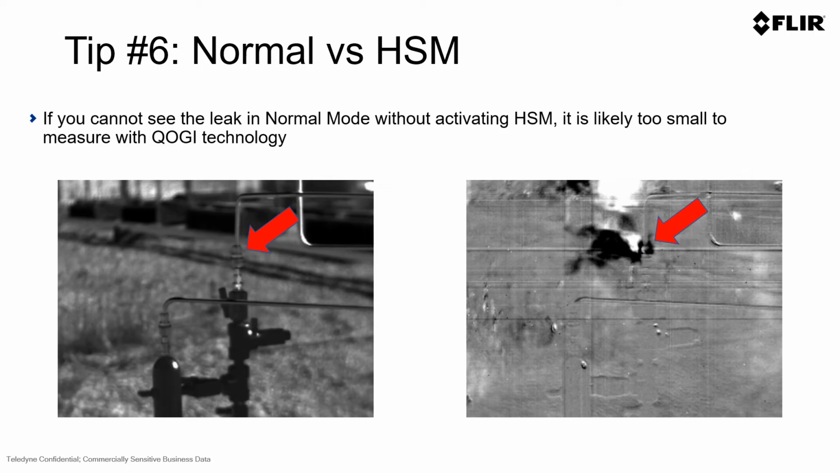Another good tip in using the QOGI technology is that when a leak is so small that it can only be imaged using FLIR's patented high sensitivity mode, it may not be an optimal leak to be quantified using our QOGI technology.